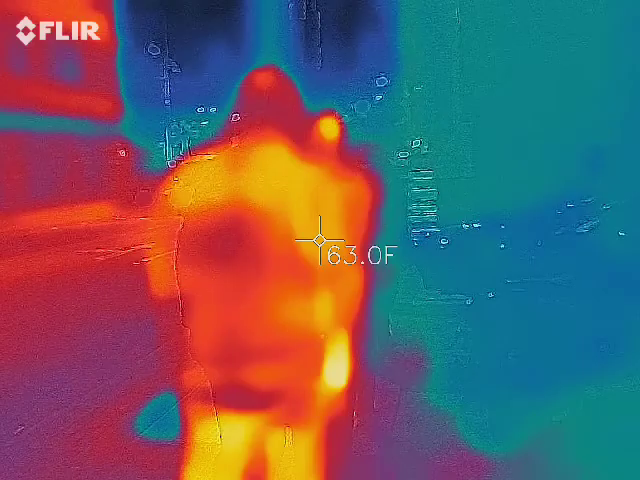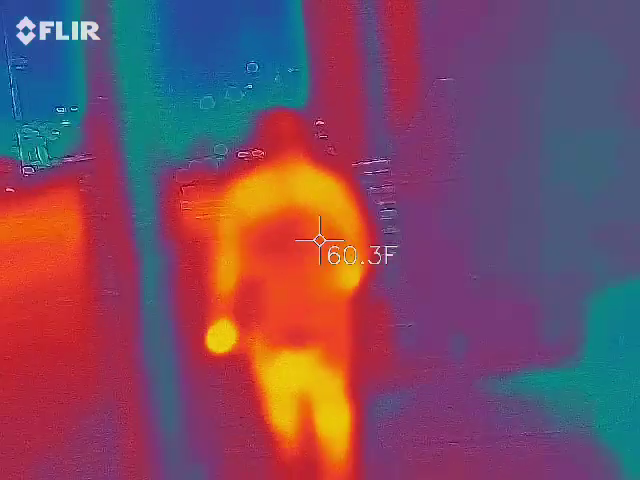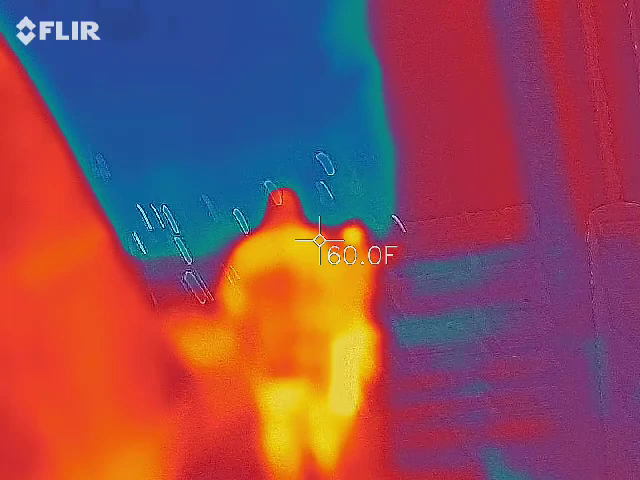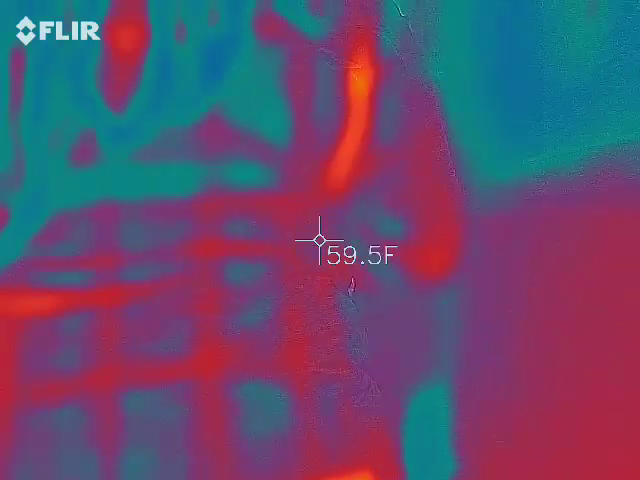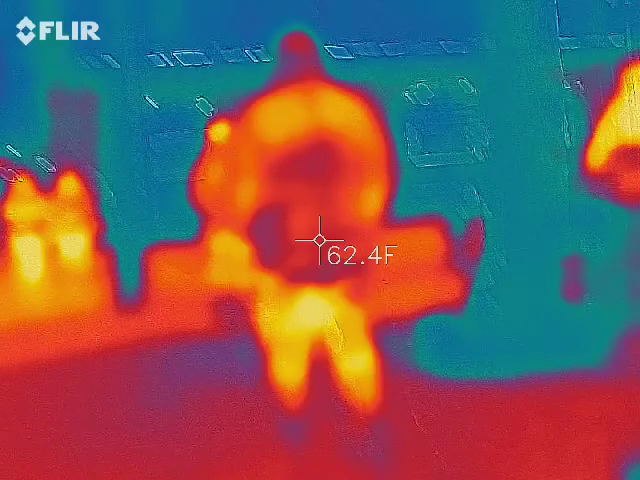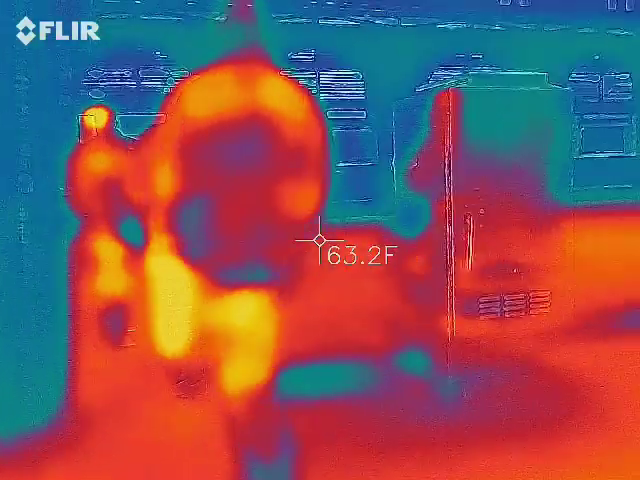What are you waving at? So I didn't want to be rude. Walking my ass. This is where I use the restroom. You're gonna cause an accident.